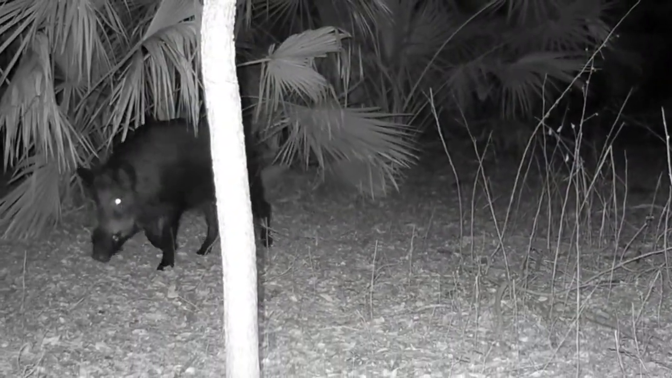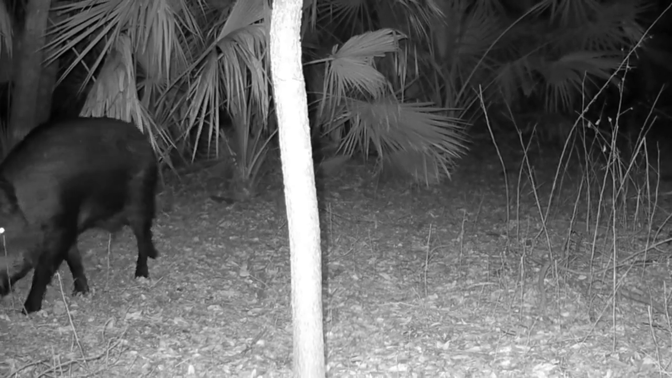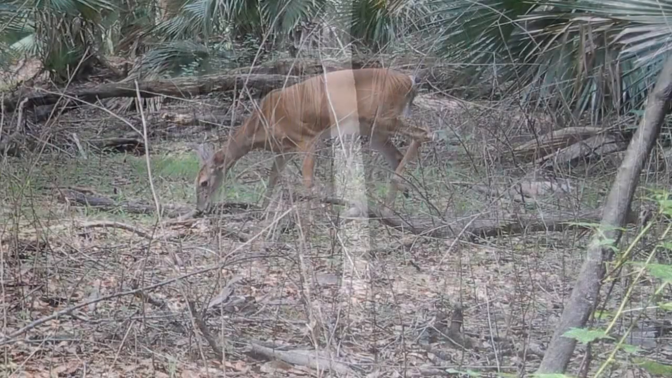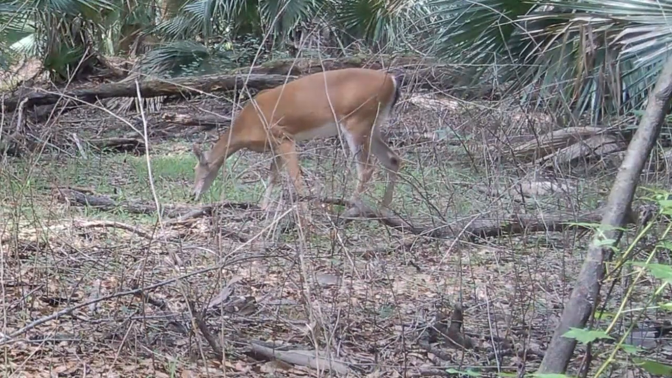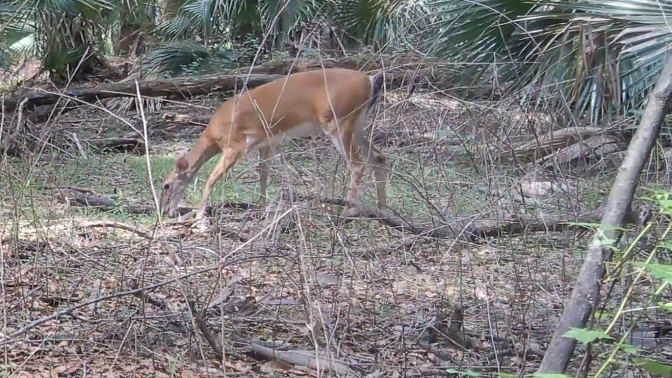There's another oinker coming through. Could be the same one. Look at the tusks on this guy though, man. Whew. I know some of my fans out there like to see the deer.